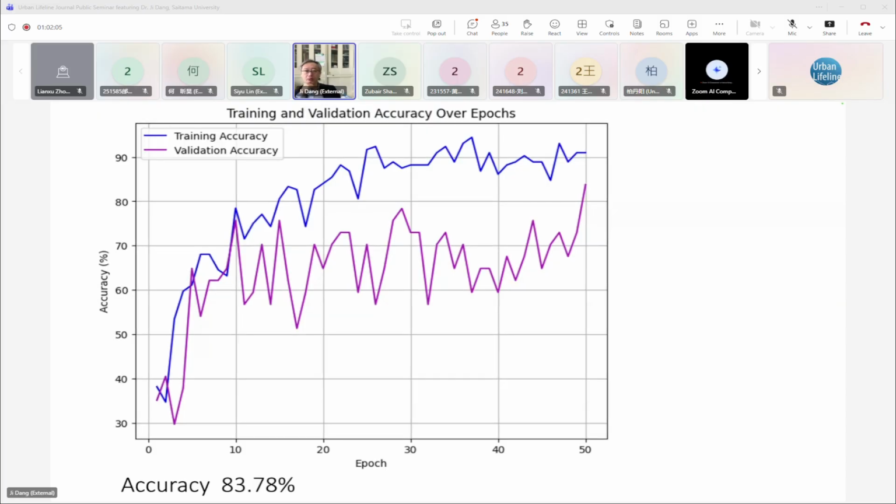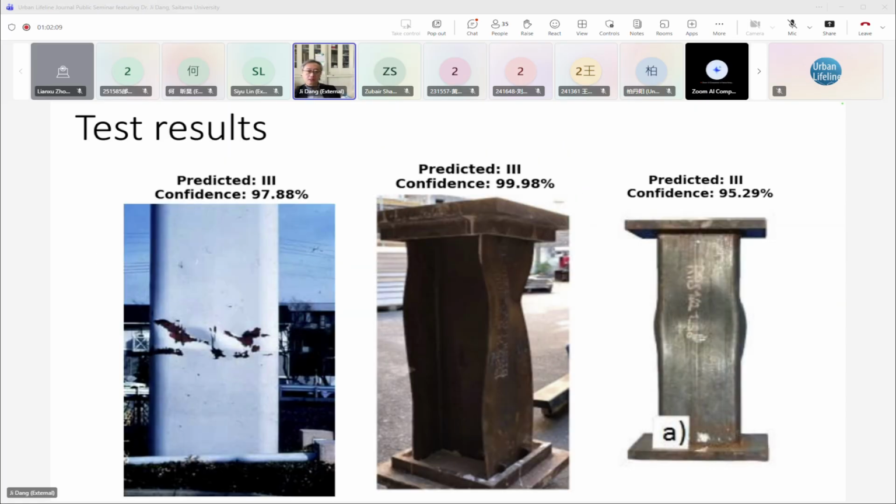For validation, we also get over 80% accuracy. Generally, if you get 80%, it's quite good. So they predicted level 3 with 97%. Actually, in my imagination, there is only level 2 because of no relative deformation or something, right?